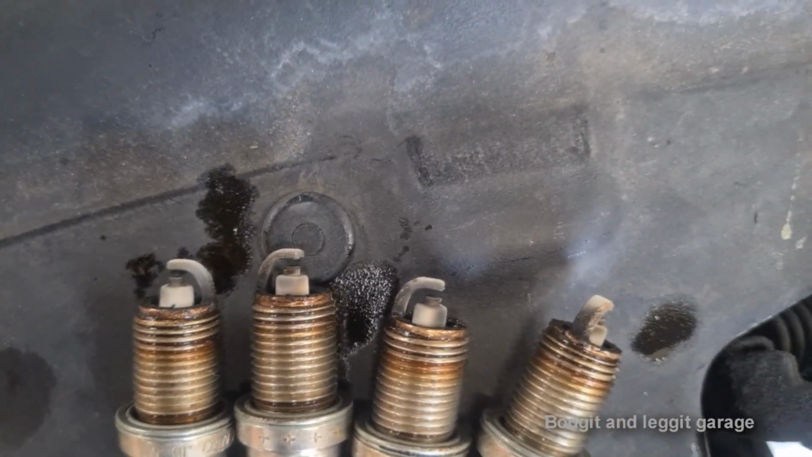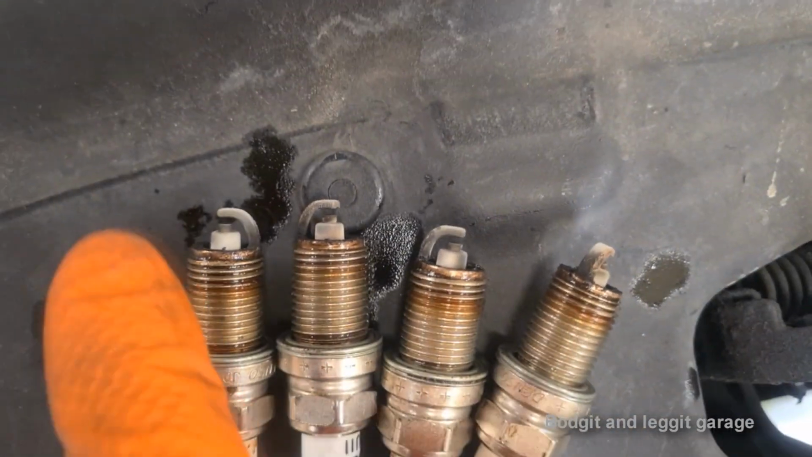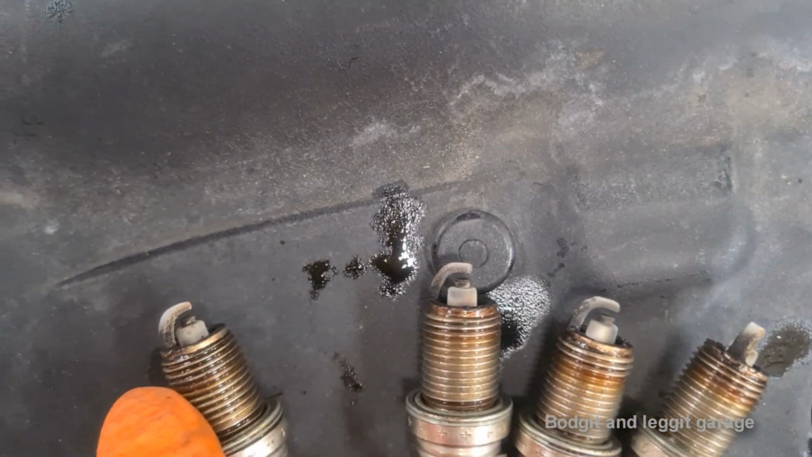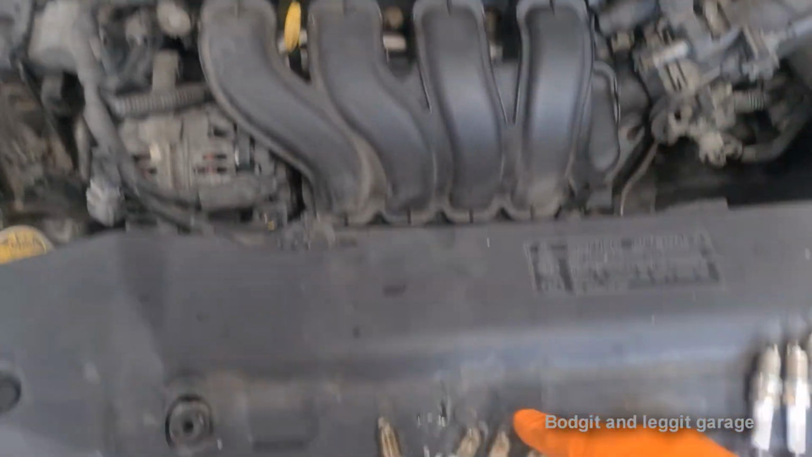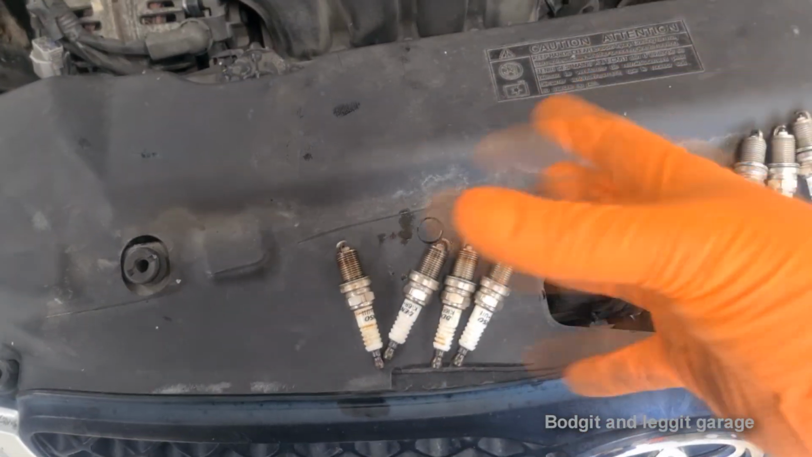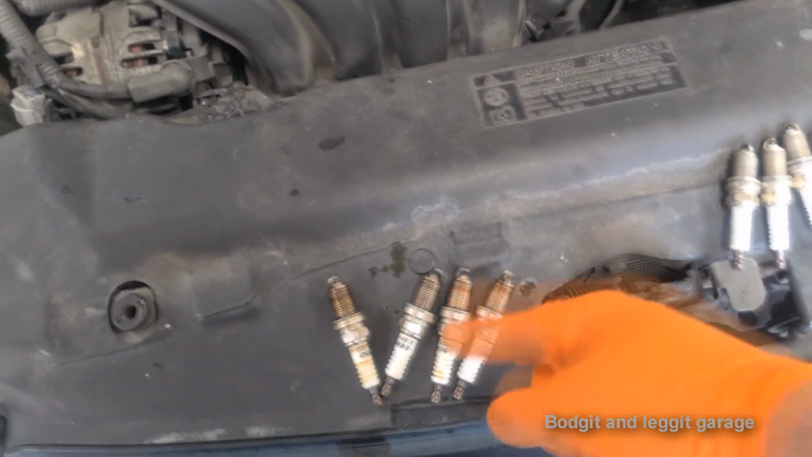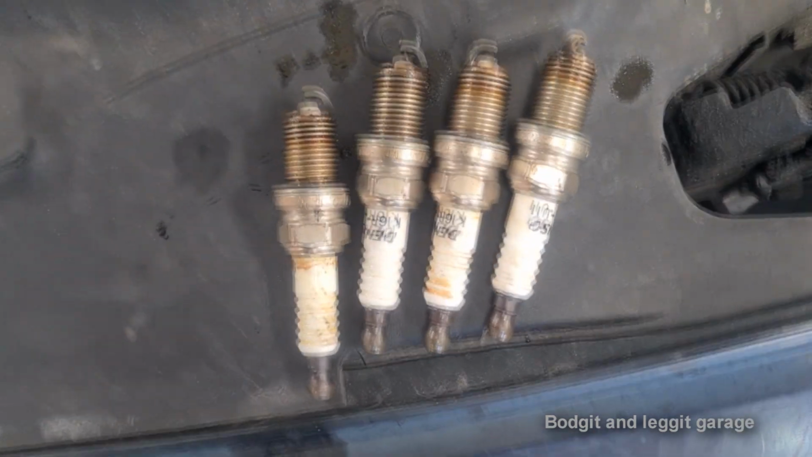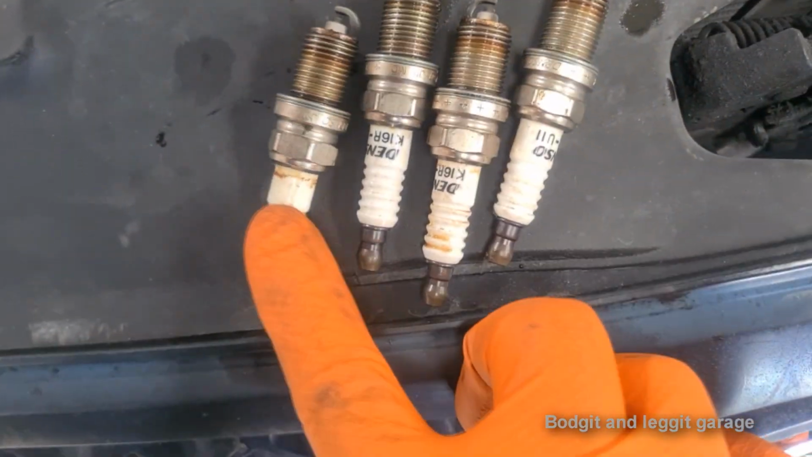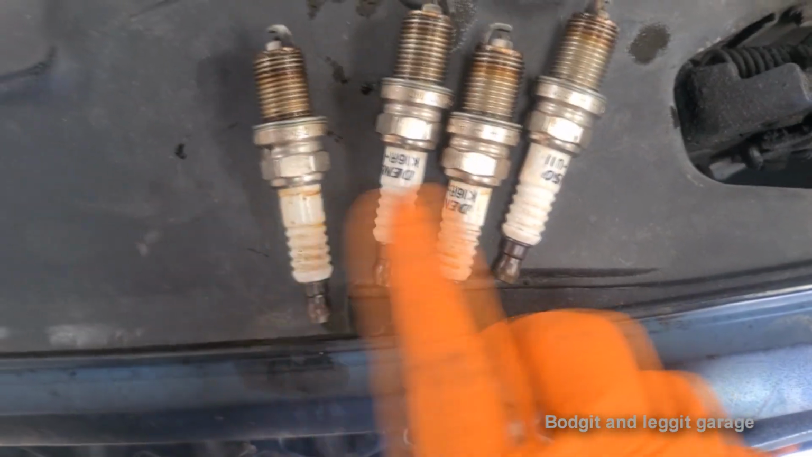So I've done that, but look, they all look exactly the same. When you actually look closely at them, there's not really much difference, and the reason why is that the coil pack started working, so all the black that would have got on that, after it started working for a few minutes, it would have cleared itself up. So you can't really go off the spark plugs alone. Even if you look at it, number 1 spark plug actually looks worse.